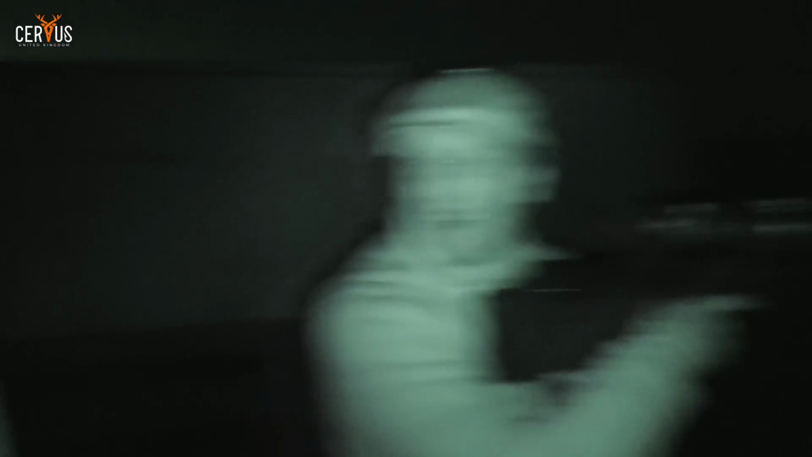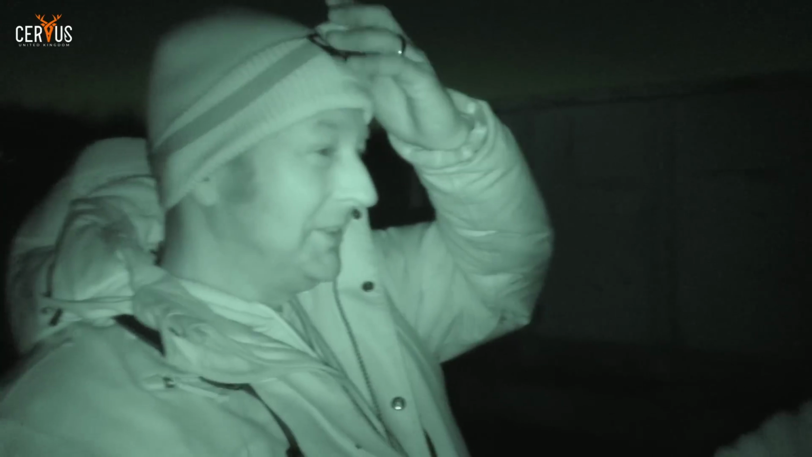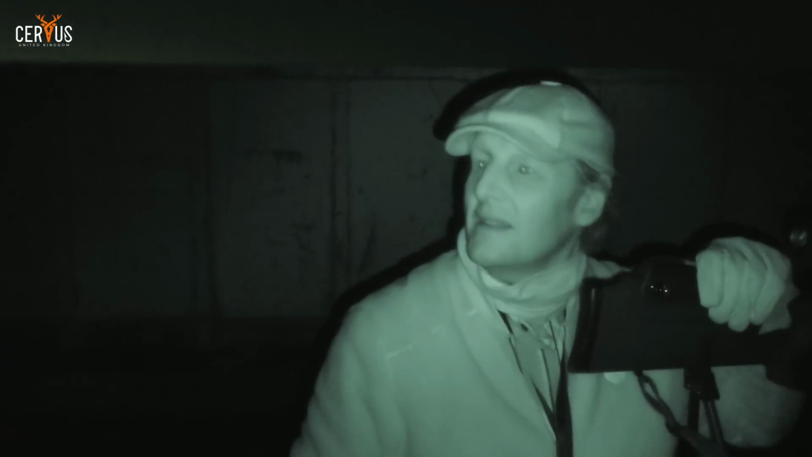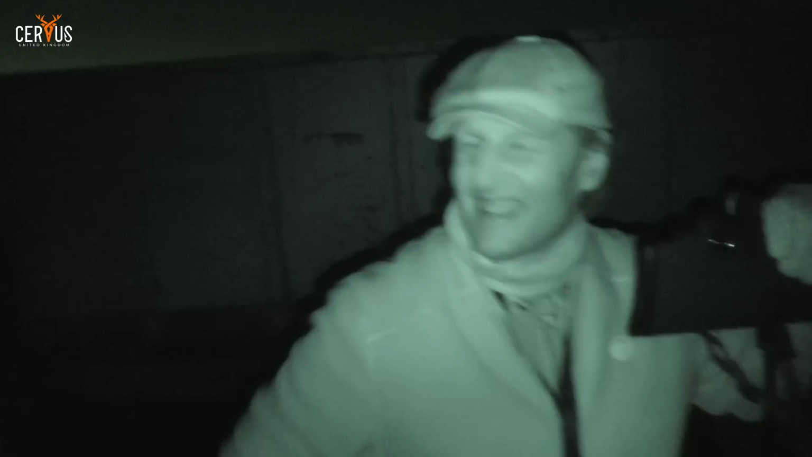You can't have this much fun when you're deer stalking. When you're foxing, you can, can't you? It's like a pleasure with every one that you shoot. How many foxes do you normally shoot in a season, Pete? Yeah, for the film, put 2 zeros on. Last year, I think I shot about 40 on here last year. 400, that's incredible. Yeah, about 40 we shot on here last year.